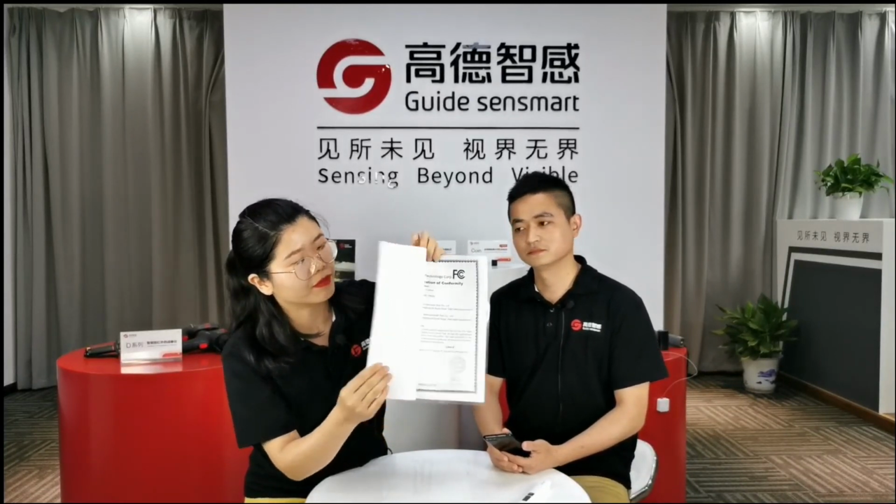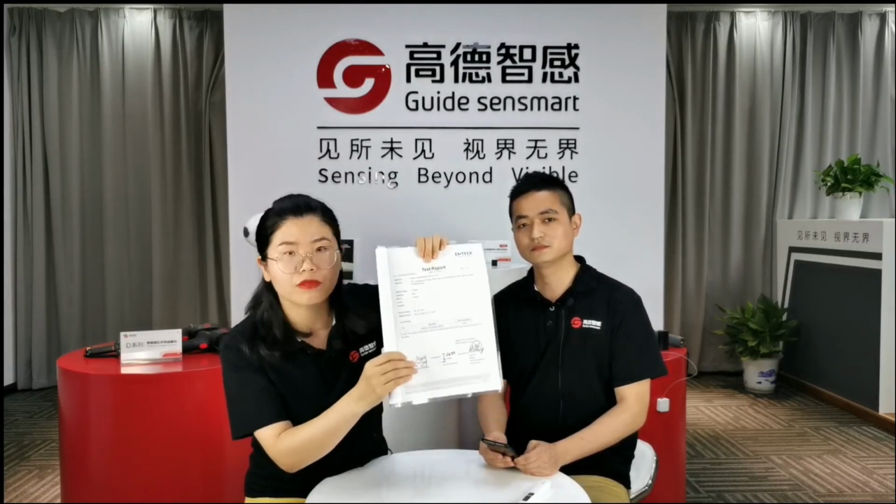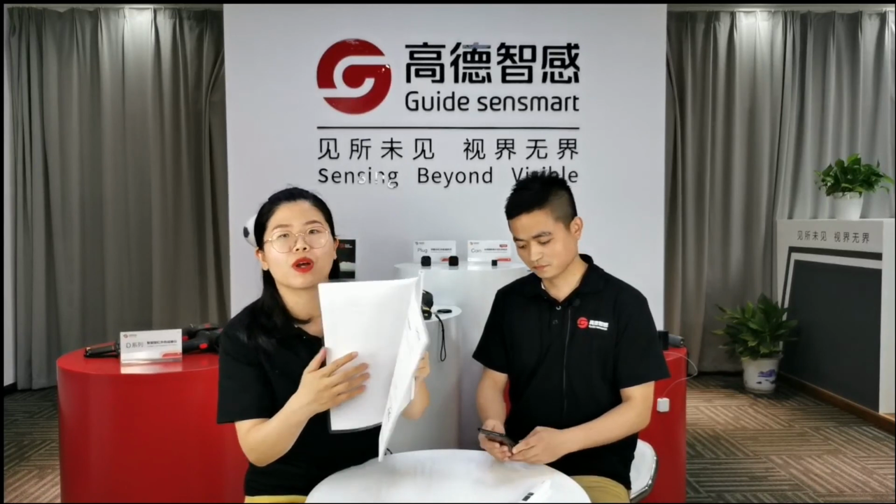This is the CE certification, meaning for the European market. And here we have the FCC certificate. Maybe we can use it in the American market. And also, we have RoHS. This is the RoHS certification. I think it's enough for the tenders you have mentioned. Seems a very professional company. Yes, that's why we are the number 1 in Asia for IR products.